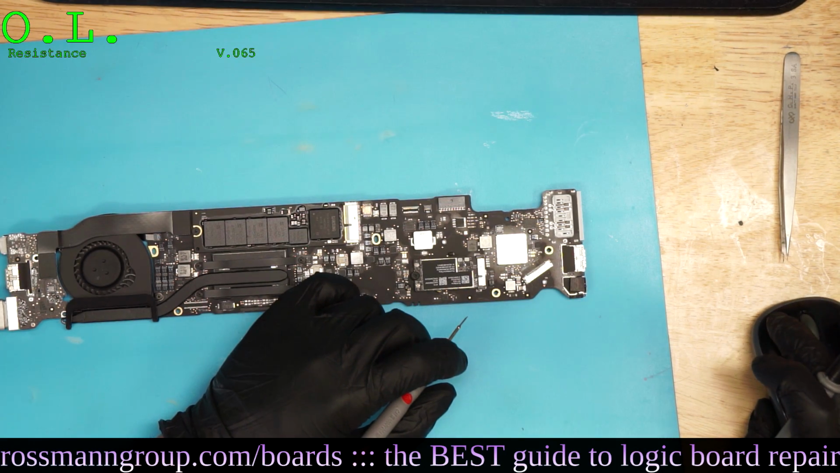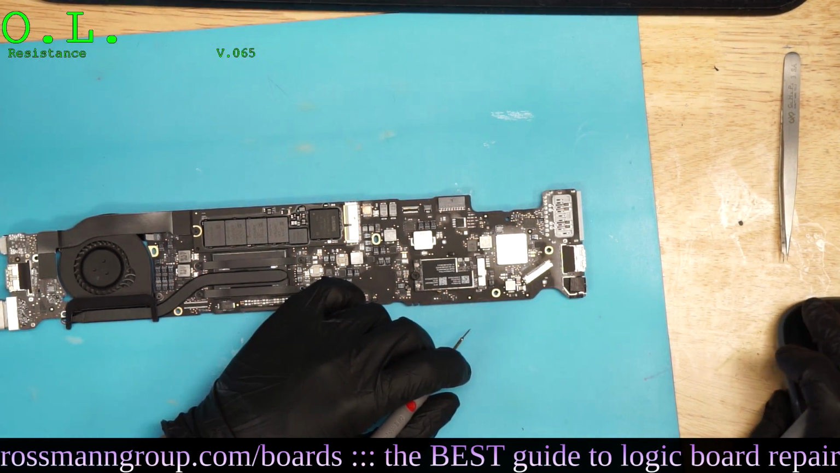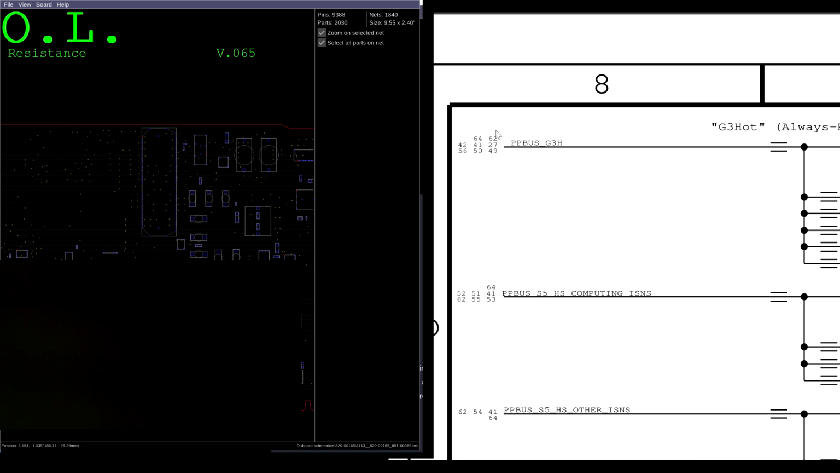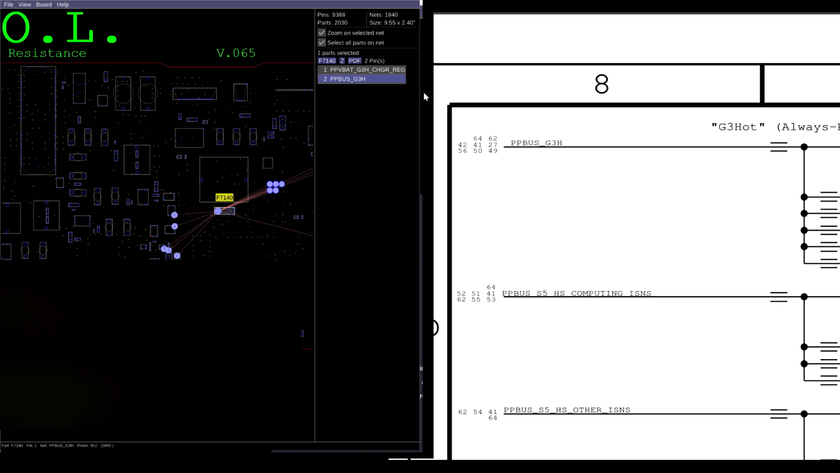And when I say PP bus, let me show you what I mean by PP bus. If you look over here, the first power rail is our PP bus, which needs to be G3 hot. G3 hot means always on at all times. So it's a G3 hot rail, it should always be on, and that G3 hot rail is called PP bus.